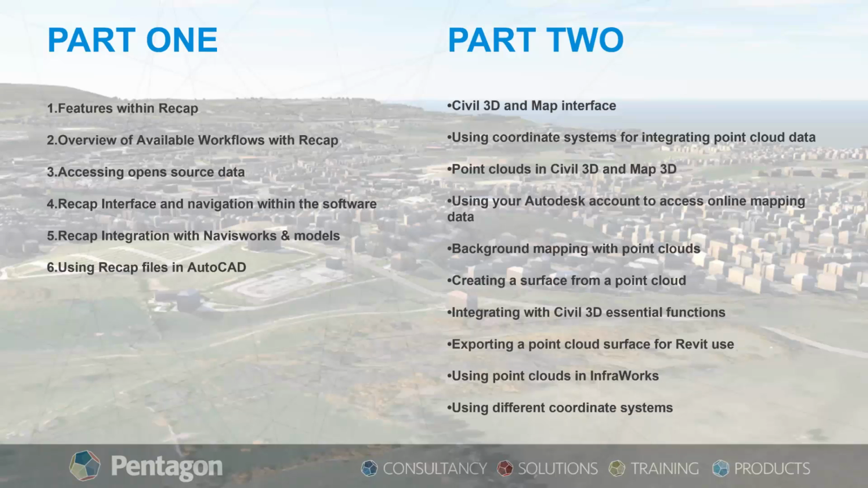We did consultancy for them to help the customer utilise their point cloud data, which ended up saving them a lot of time and money. So if you're interested in that, you can catch up on it. Part 2 was then the second webinar in the Autodesk ReCap workflow series, which built on the first one